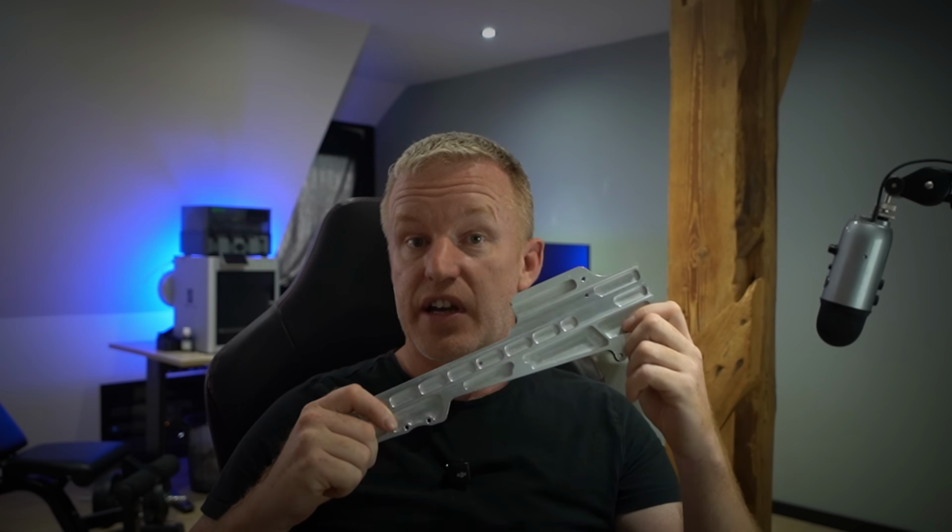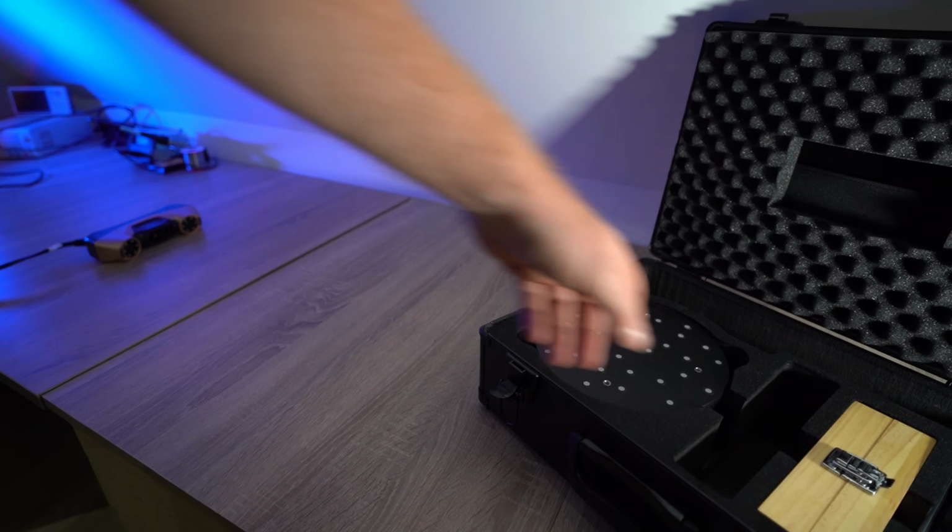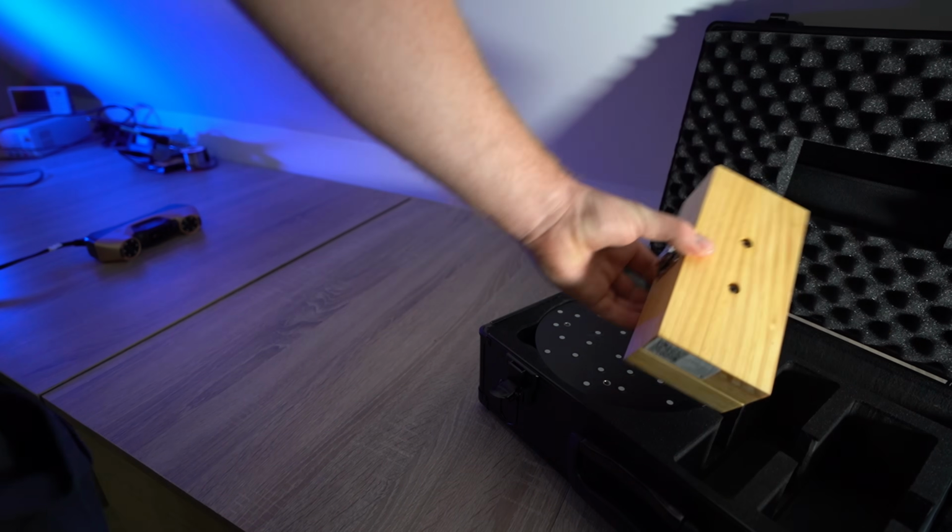Earlier I mentioned I wanted to reverse engineer this part and perform some critical measurements. But before trusting any of those measurements, I'd like to verify that the scanner itself is actually performing as expected. And that's where the included metrology grade ball plate comes in.